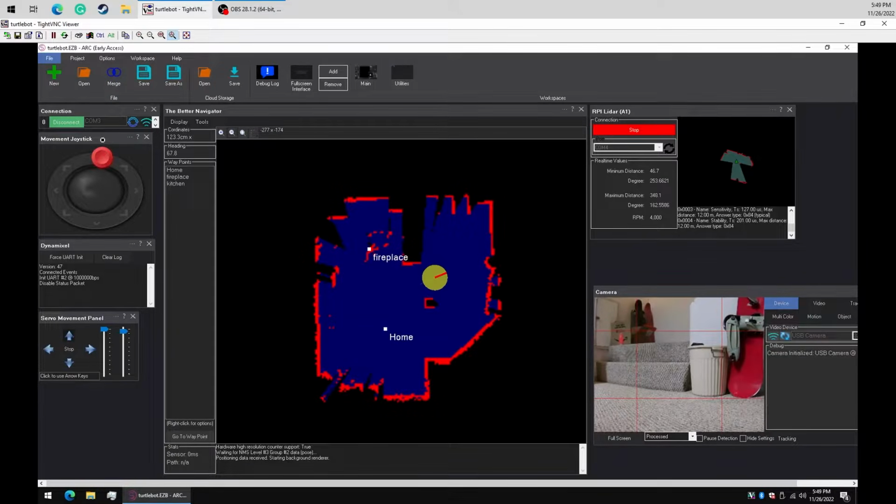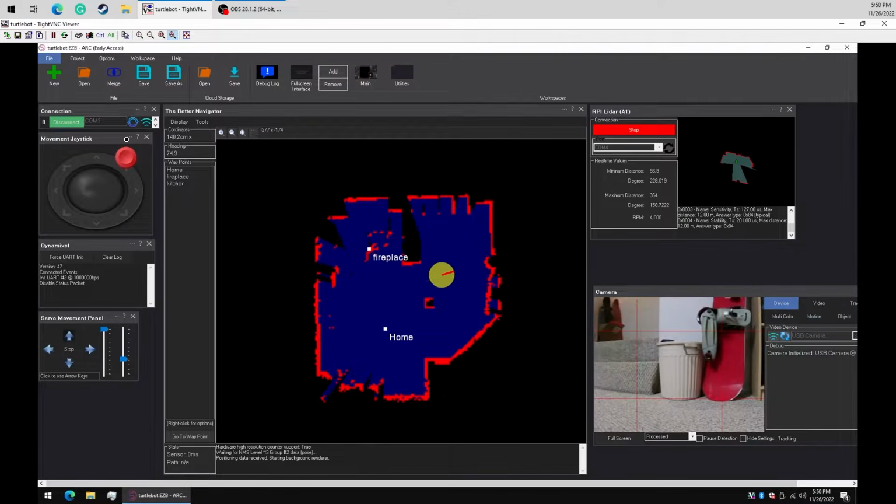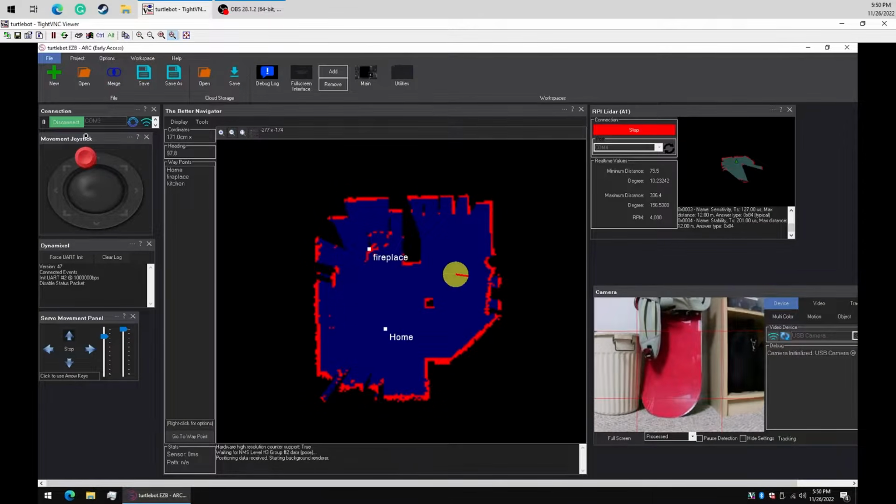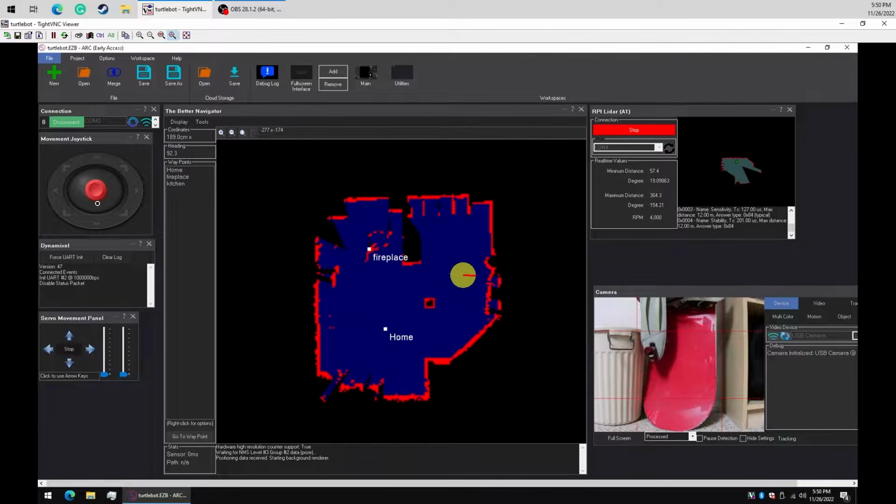Nice. Okay. So we're starting to get a good idea of the room, and you can see that the room is getting mapped out. And we're driving up to a snowboard here. Okay, so our home position is where we started. And I have a fireplace here. I guess that's because last time I ran this, I was probably at my cabin and was playing with it.